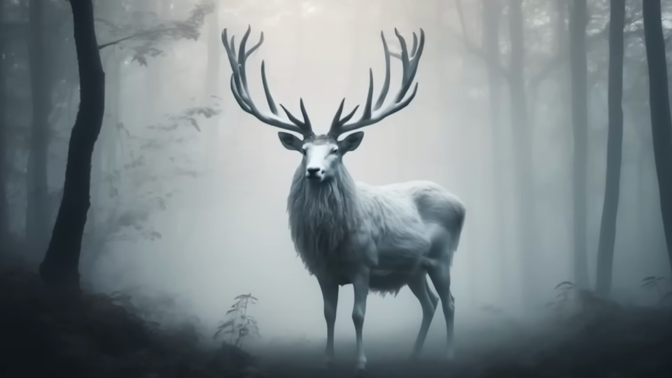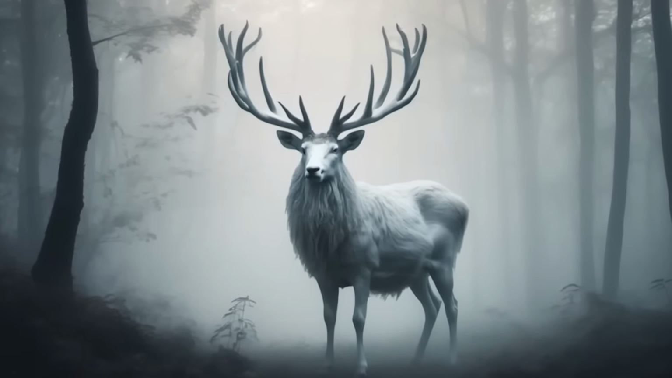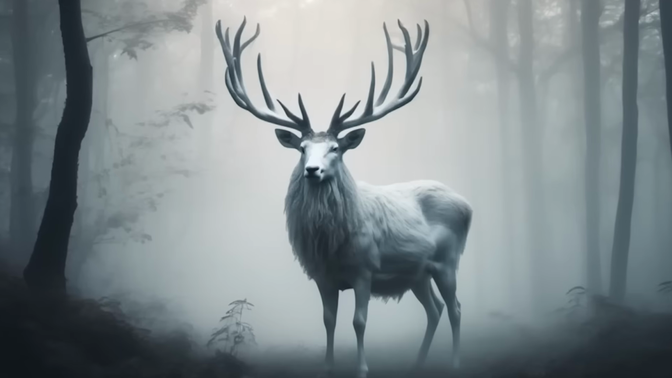There's also the White Hart, a pure white stag, which according to legend is a signal of impending doom. And you don't want to run into a creature called the Black Shuck either, a ghostly dog with big, fiery eyes, which also brings bad luck. So maybe it's best not to walk through the forest on foot and have a scenic drive-through instead.